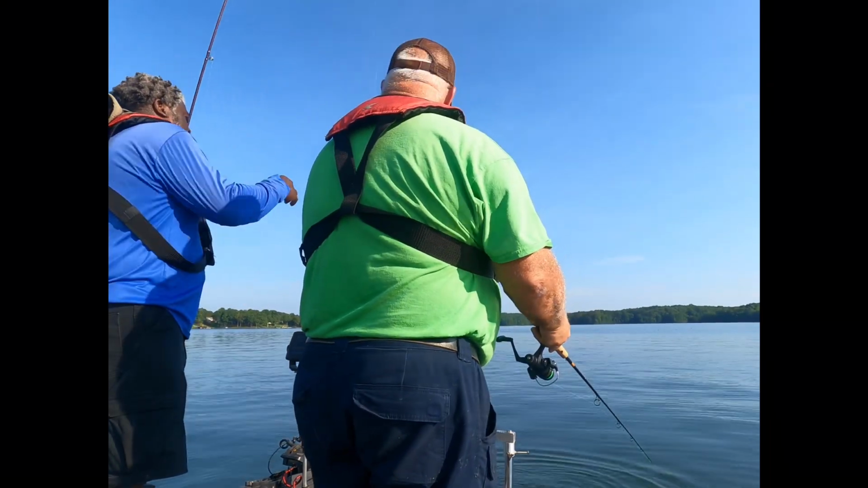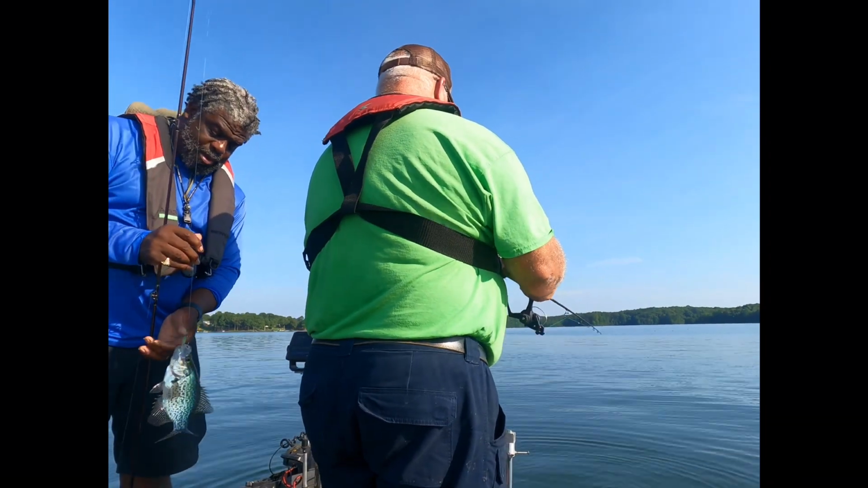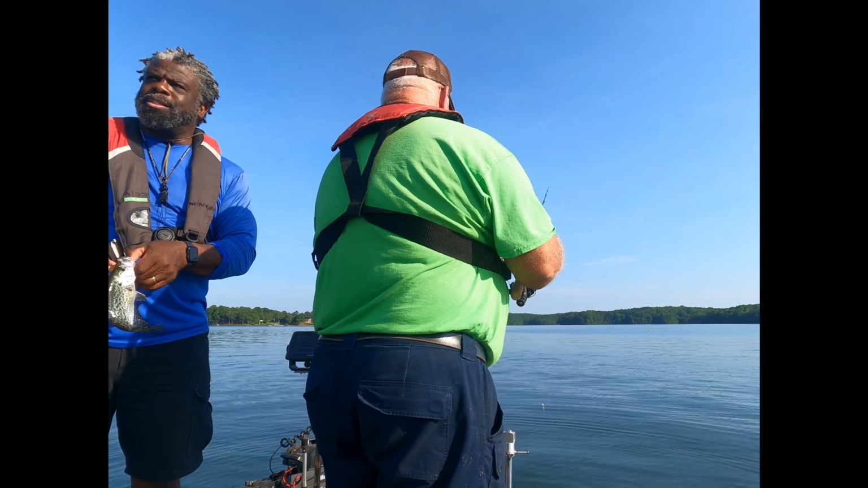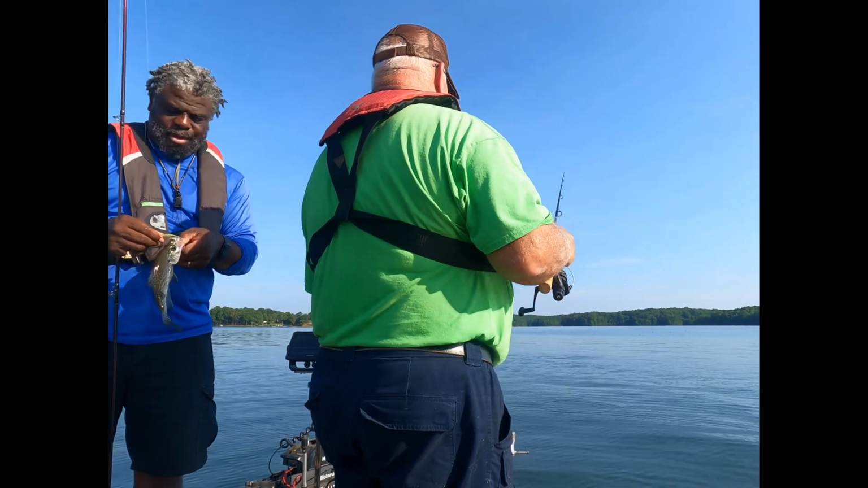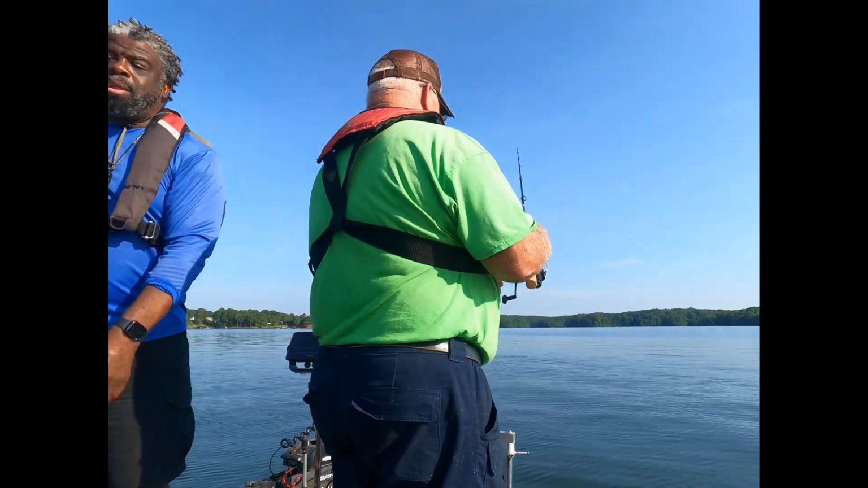Small. That's okay. We'll keep these. They're big enough. You don't fillet them, do you? I will. Actually, I bet you this fish is 10 inches. There I am again. My calibration gets knocked off. I'll fillet a 10-inch fish. That's what I normally do, but I haven't had any in a while, so we're going to fix it.